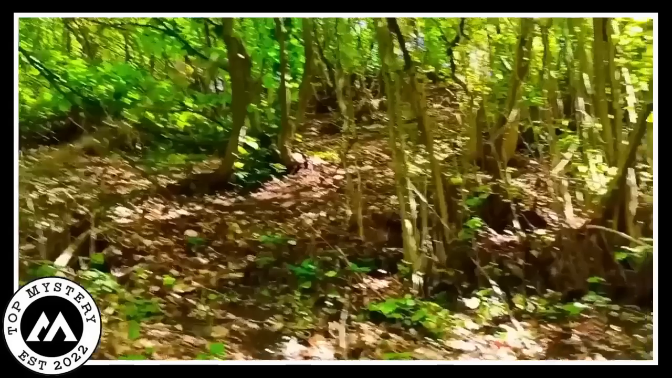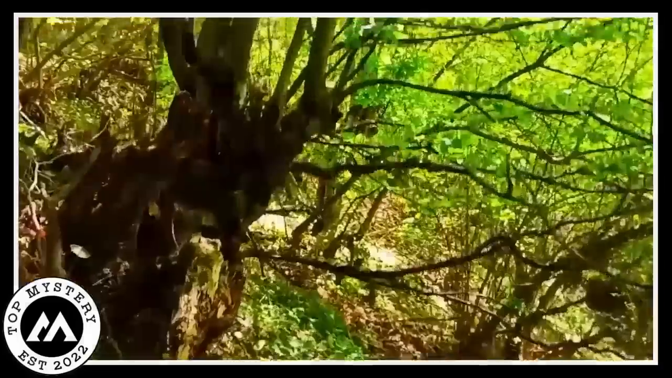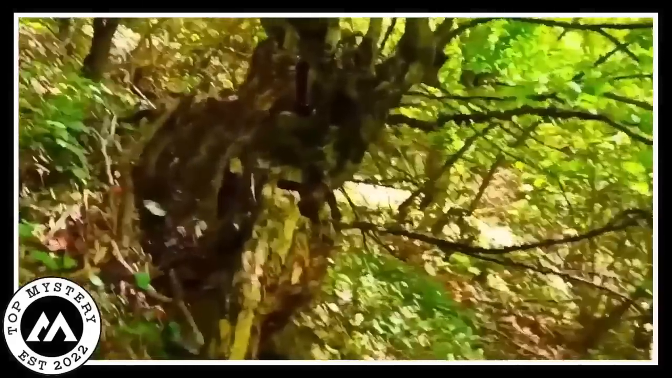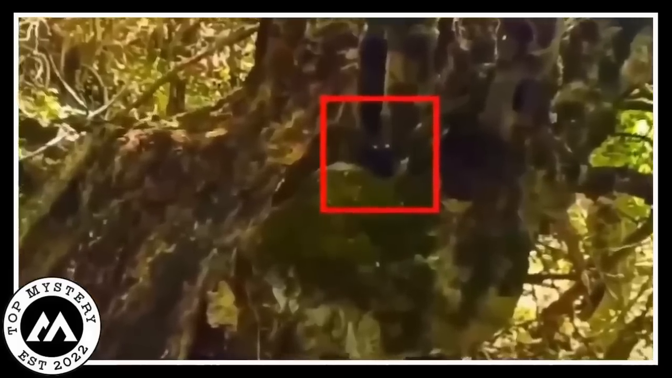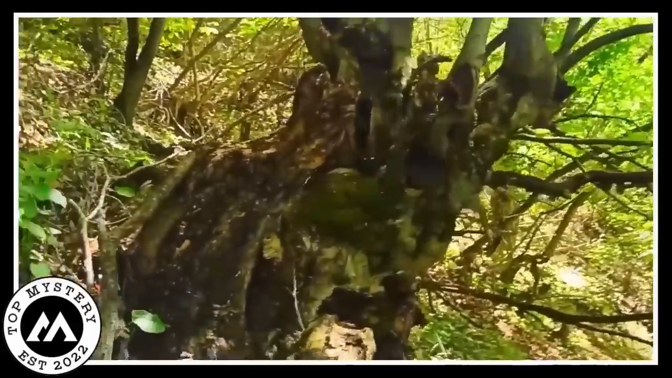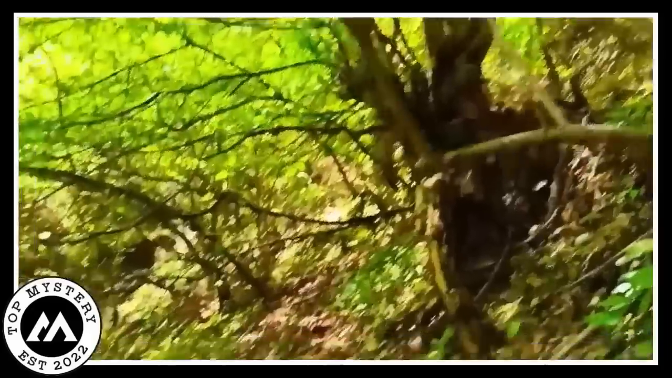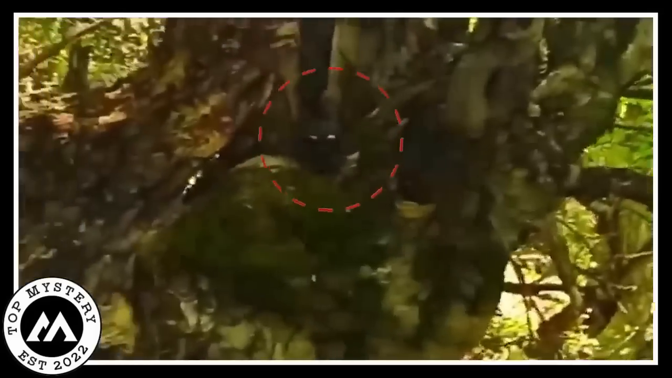Creepy figure. A hunter is strolling through the woods, minding his own business, when all of a sudden, he spots something super eerie. Get this, a tiny human-like head of a spooky creature, all dark and mysterious, is peeping at him from a tree. Now, this is not your usual walk in the park. The video taken by the hunter shows this little creepy creature just staring back at him.